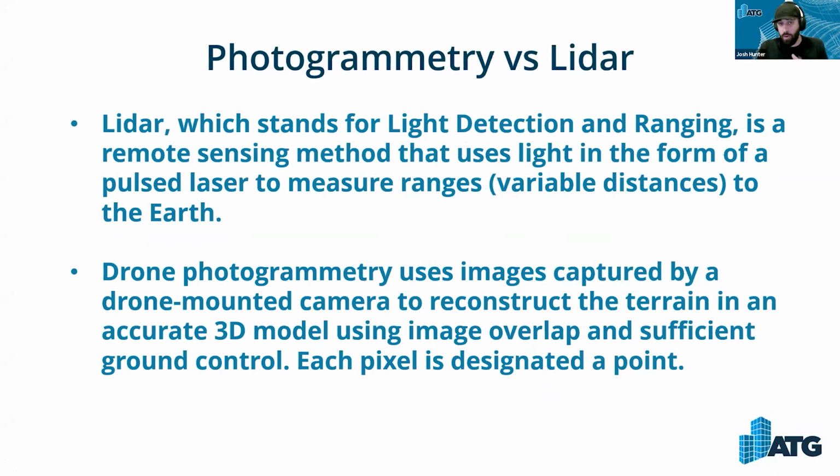LiDAR, which stands for light detection and ranging, is a remote sensing method that uses light in the form of a pulsed laser to measure variable distances to the Earth. Think of it kind of like sonar. It shoots out a laser, it hits something, and by the time it comes back, there's an equation that gives you the time and distance. That's what everybody knows as your typical terrestrial tripod scanners. That's what we use, LiDAR.